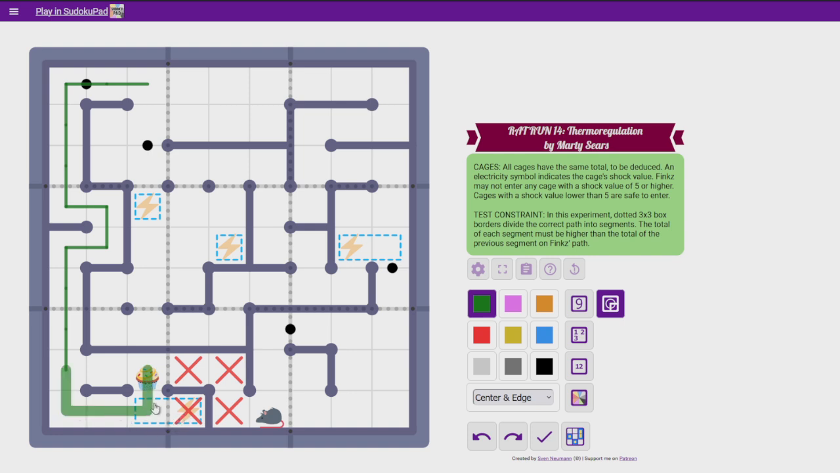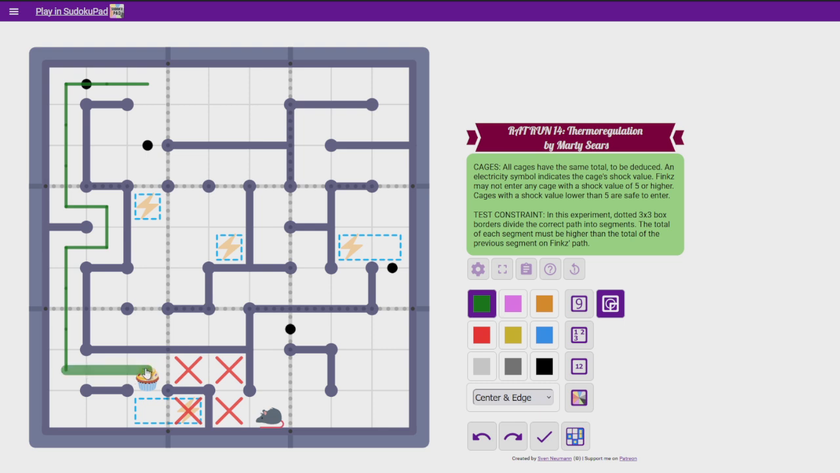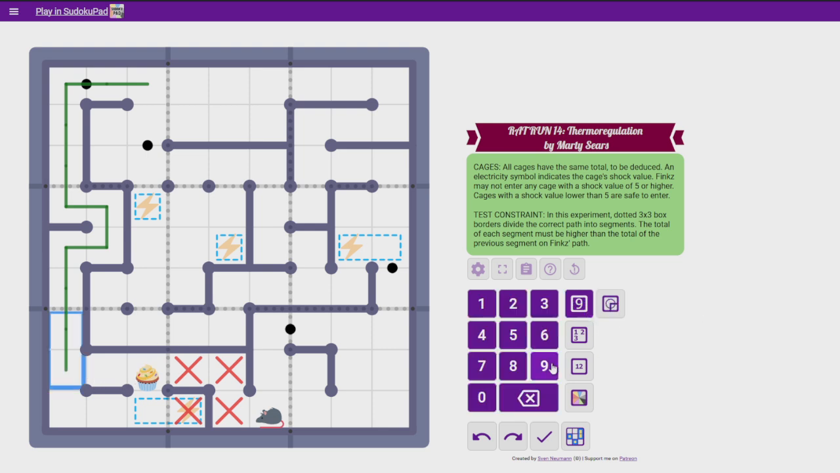But if she doesn't do that, then she's going to do this, and then the maximum is a bit lower, because then we're only talking about 4 cells, and if they were 9, 8, 7, 6, then the maximum would be 30. So the very maximum this path segment can add up to is 39. But if she does that, then it's only 30. I feel like that's unlikely with the amount of path segments we're going to have to traverse, but it's completely possible. There's nothing stopping that from happening.